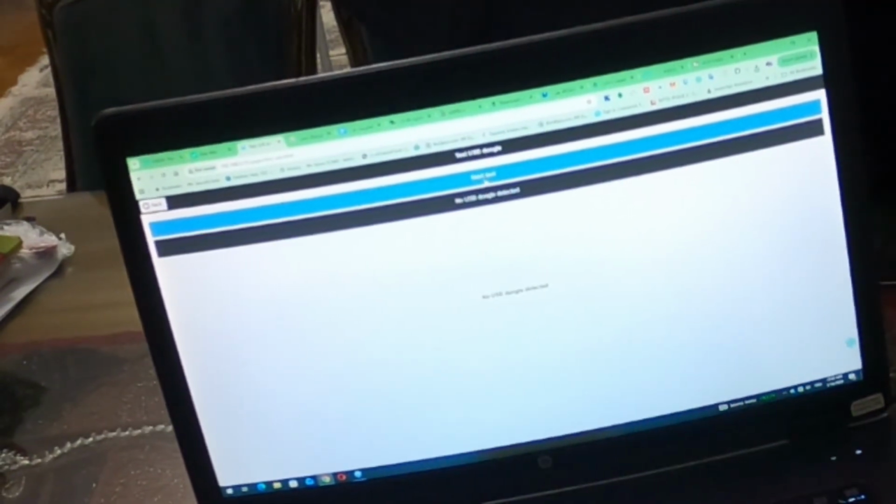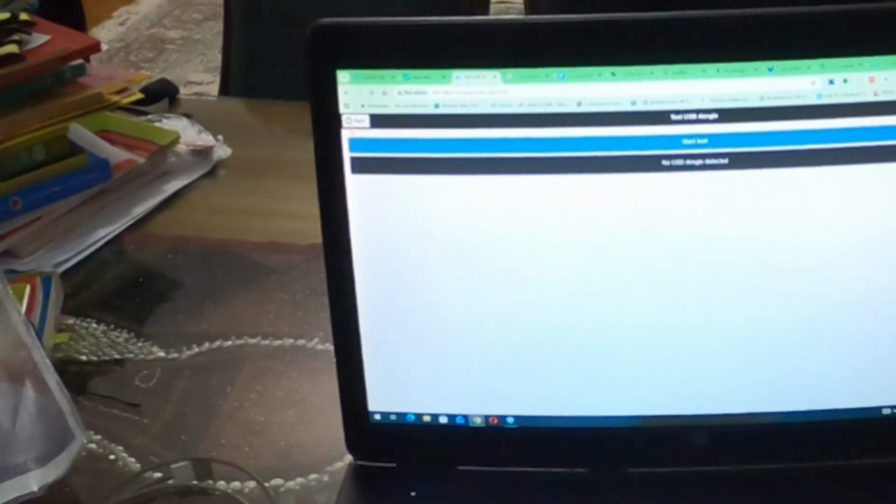You can also test the USB dongle like this one. If you start testing, it will start. The USB dongle already connected. So what? No USB dongle detected. I have no idea why, but it's functioning. No problem. It's working.